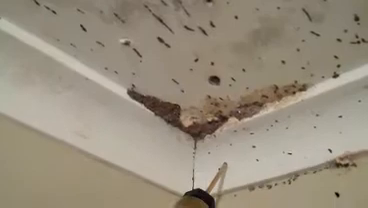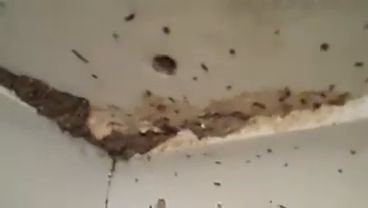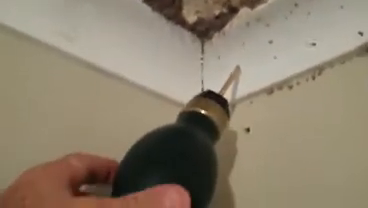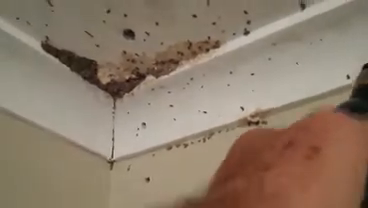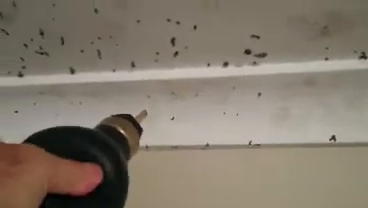Just see if you can hear them chattering. They're actually coming out some of the holes that I've drilled to put our dust in. Anyway, we put our little puffer and we gently puff the Termidor powder into where the termites are. We're hoping we get a lot of the dust over as many of the termites that we can to eliminate the colony here.